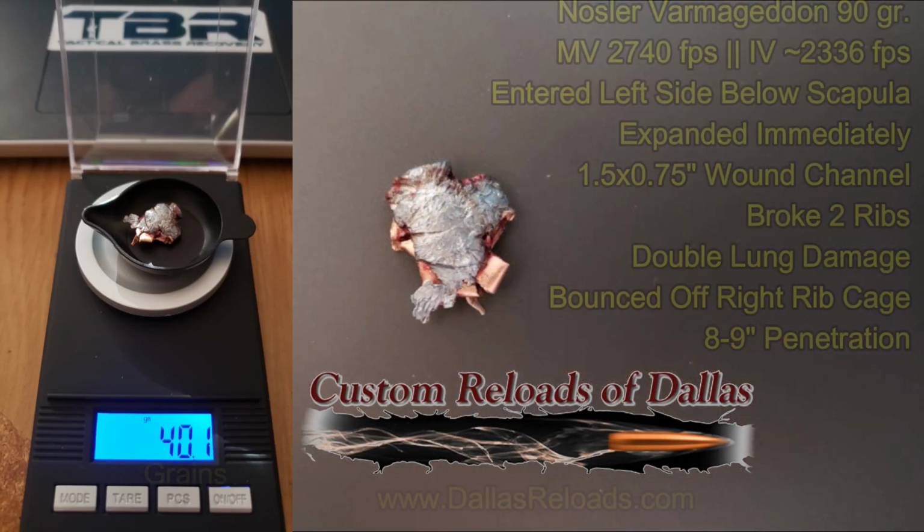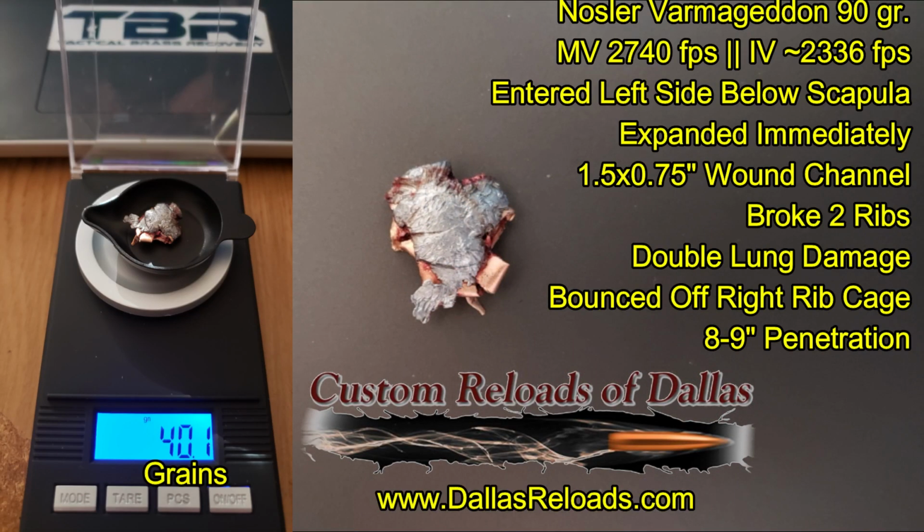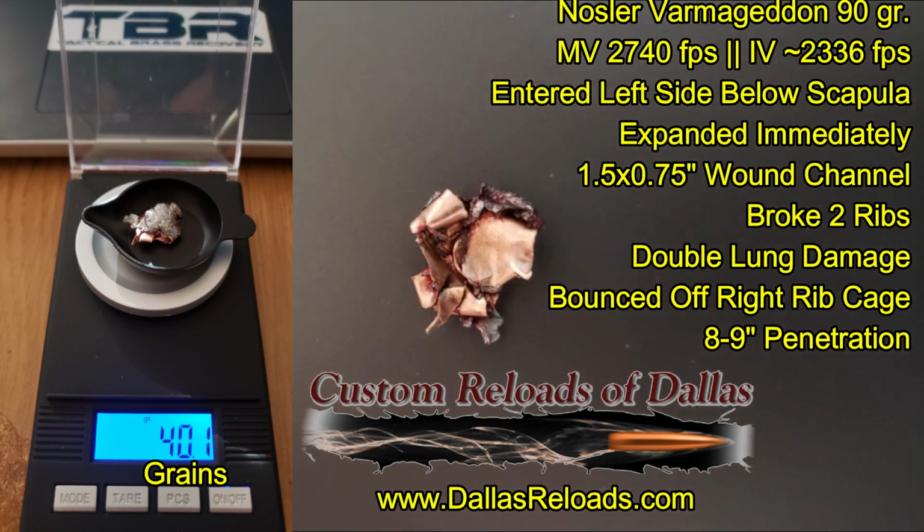The bullet impacted at about 2,336 feet per second, entering the left side below the scapula, expanding almost immediately, creating a wound channel of about 1.5 by 3/4 of an inch, breaking 2 ribs when entering the thoracic cavity, transiting the cavity, damaging both lungs before bouncing off the opposite side ribcage wall with only about 8 to 9 inches of penetration.